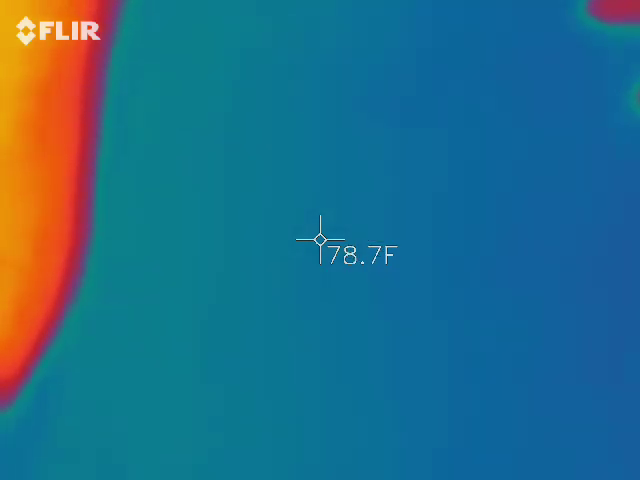Is there a way to keep the light on? It just went into red for a second, yeah. Unfortunately, you've got to keep tapping that.